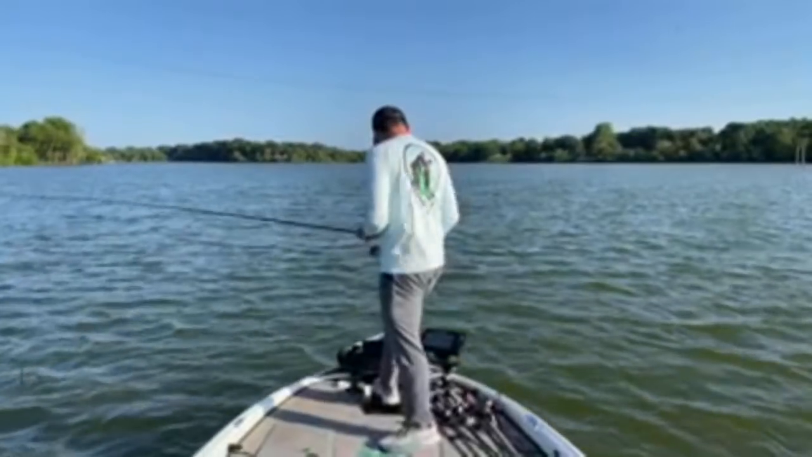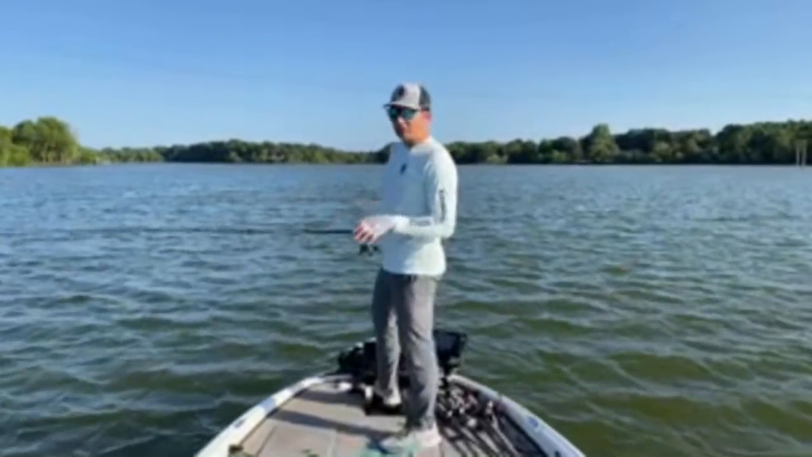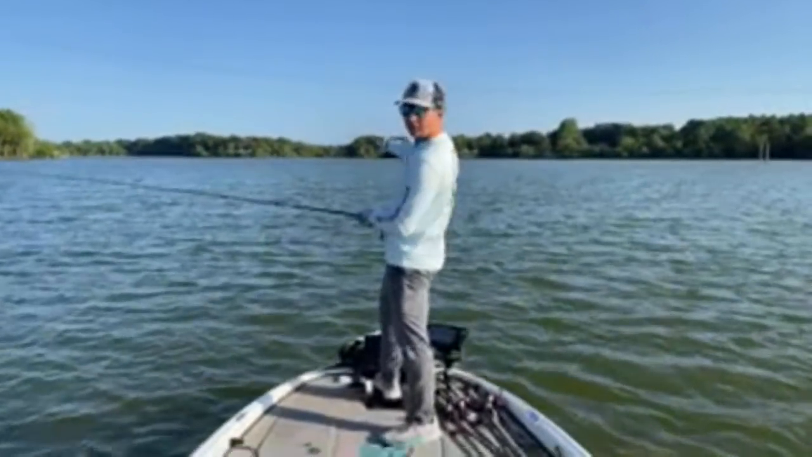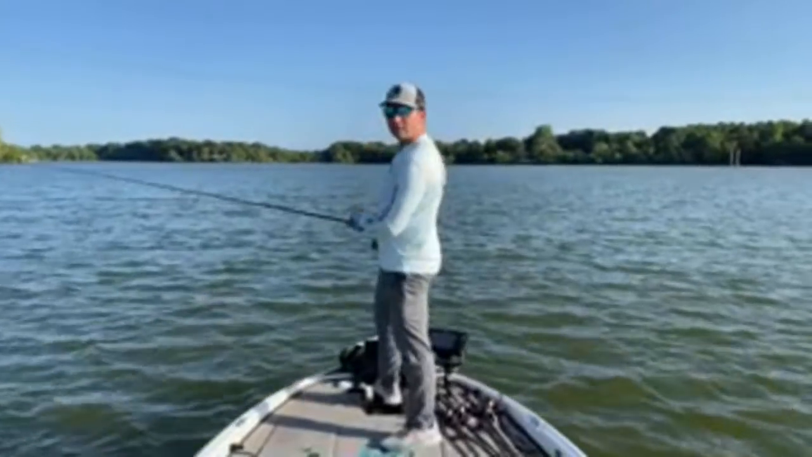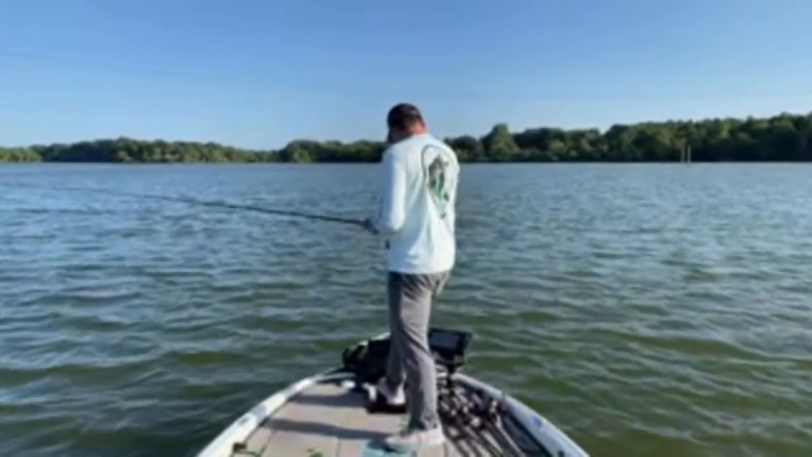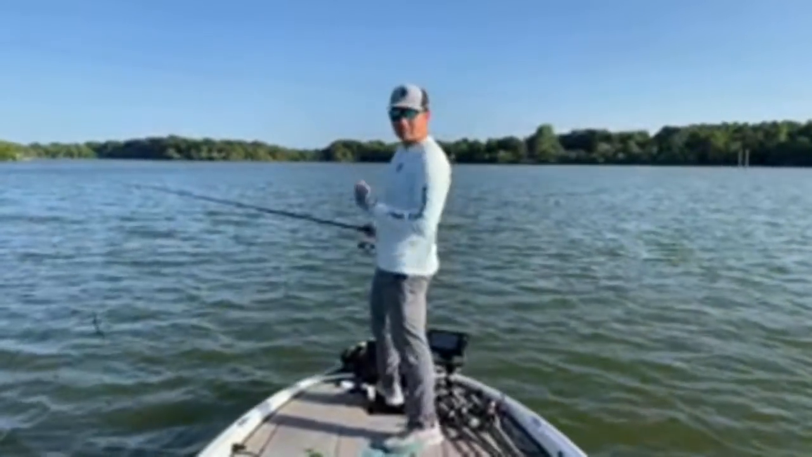I'm probably about 150 yards, 200 yards, maybe less than that, 100 yards from that spot, 75 yards, something like that. So we're gonna make our way up, and I always give myself a good amount of distance to work my way towards the spot. I'm not trying to pull up and just stop right on top of that spot.